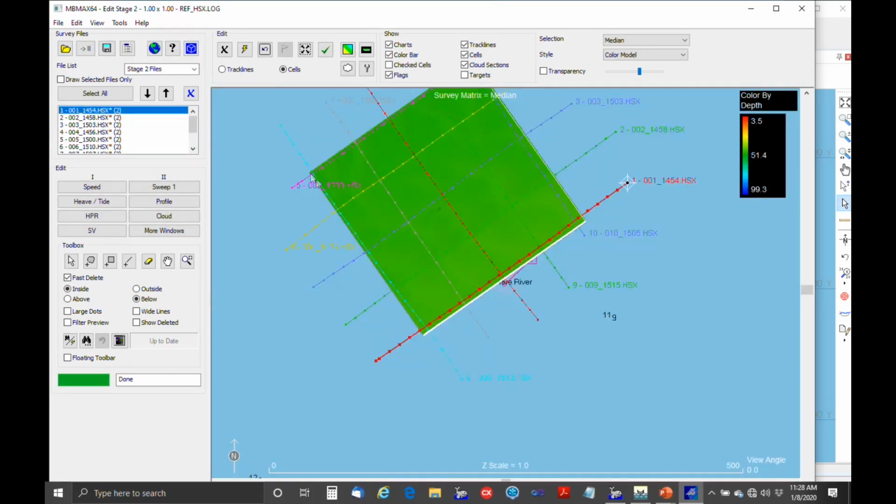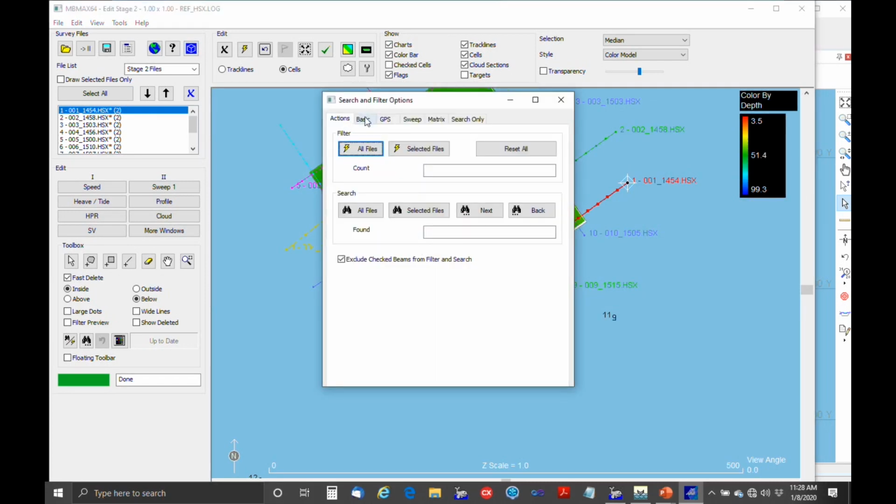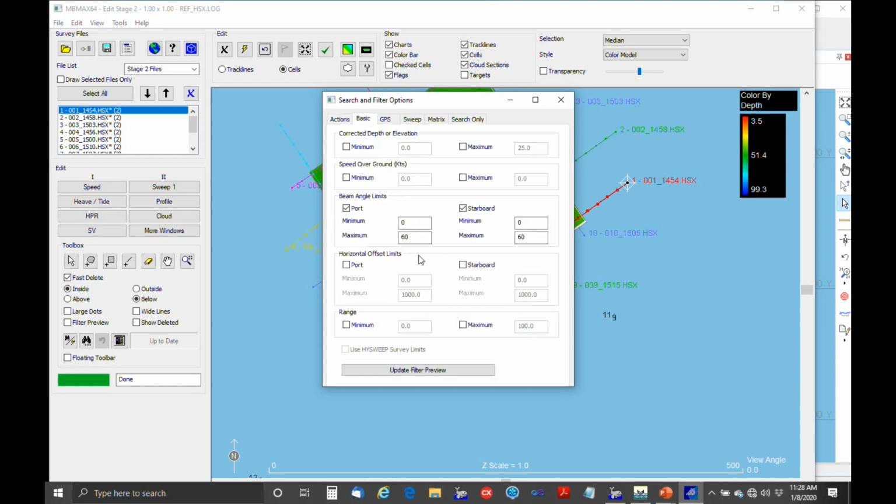And you can do this with automatic filters. So let's come in here. Basic filters, the main thing we're going to do is cut down the swath to plus or minus 45 degrees. So we want only the most reliable data.